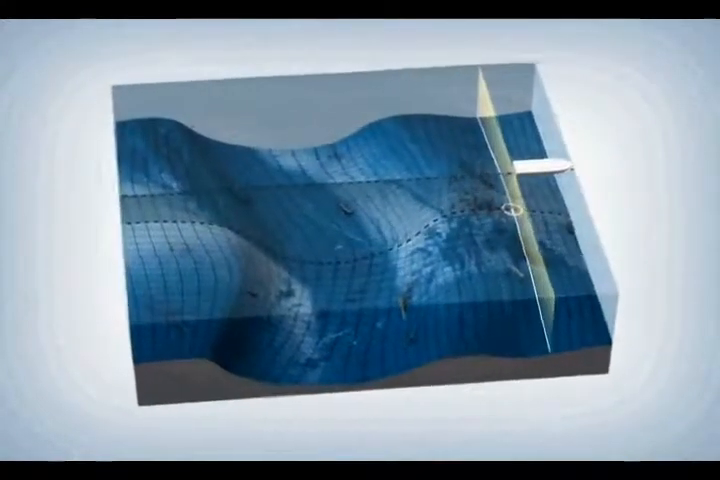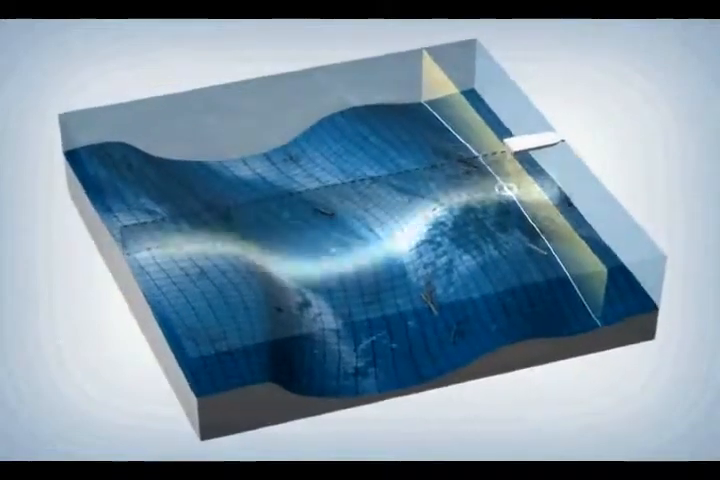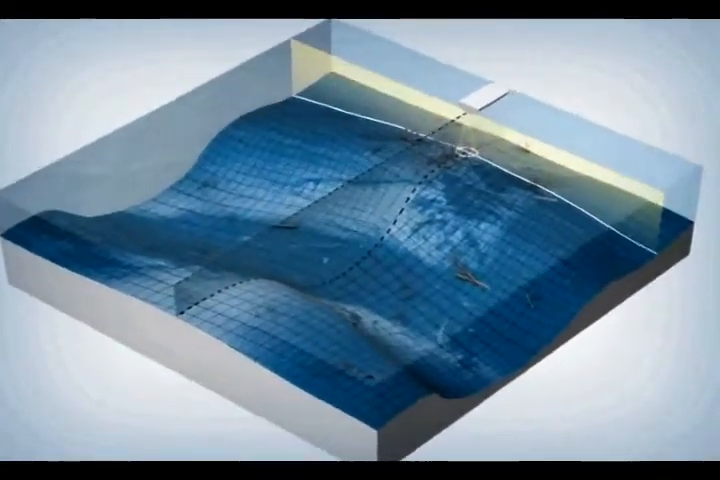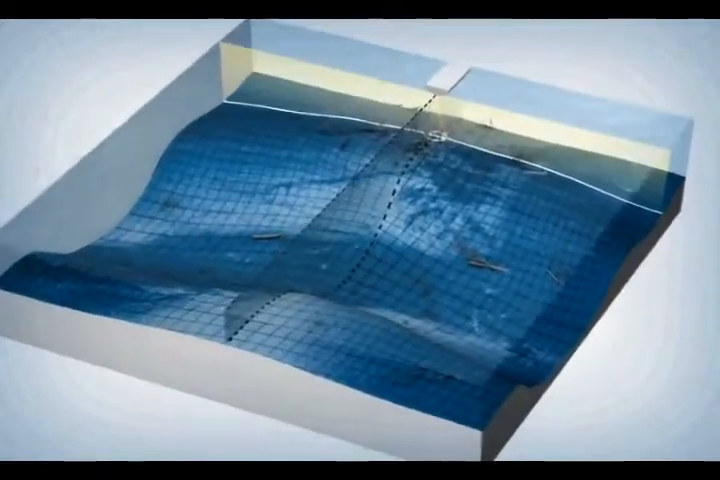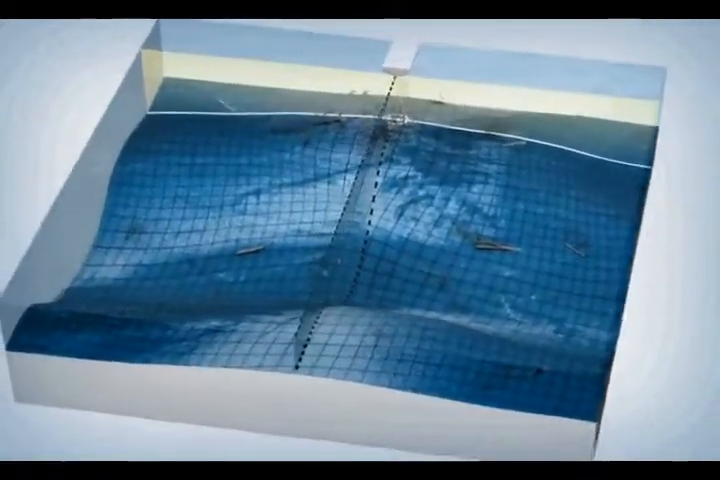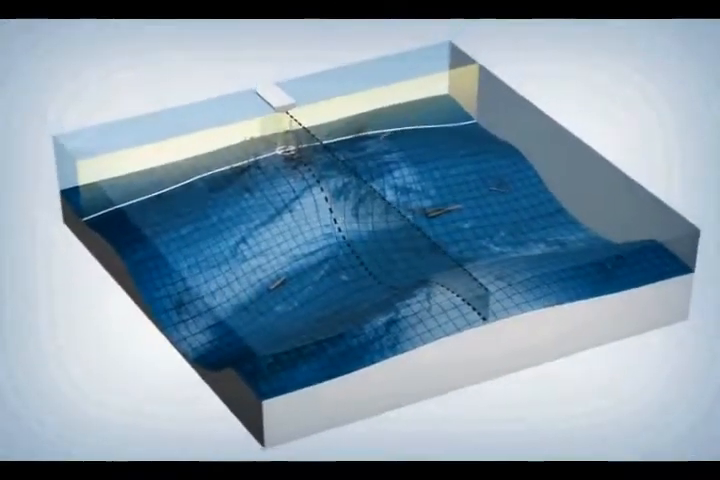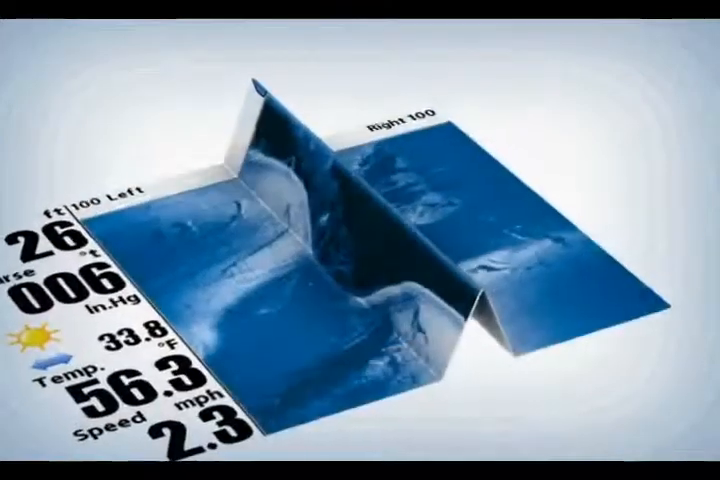Next, we'll again fold the screen where the water column meets the bottom. At this point, the sonar is identifying structure to the left and right of your boat. Rising and falling terrain, rocks, timber, and man-made structure will all be visible along the bottom in picture-like detail. This simple 3D visualization makes the Humminbird Side Imaging screen incredibly easy to understand.